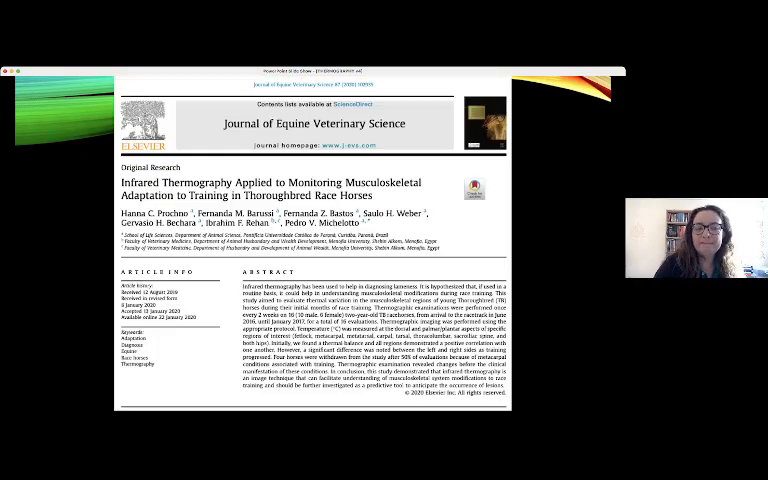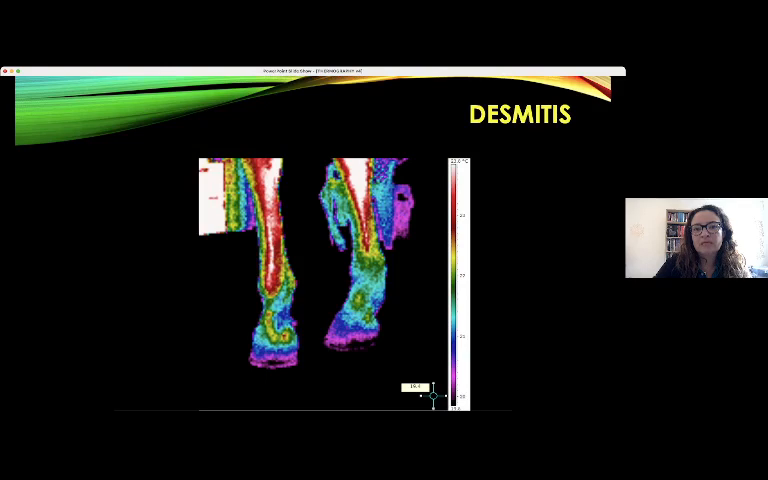Another study about physical conditioning, but now in horses, shows that with thermography it is possible to monitor the training of thoroughbred racehorses by evaluating the temperature of the muscles.